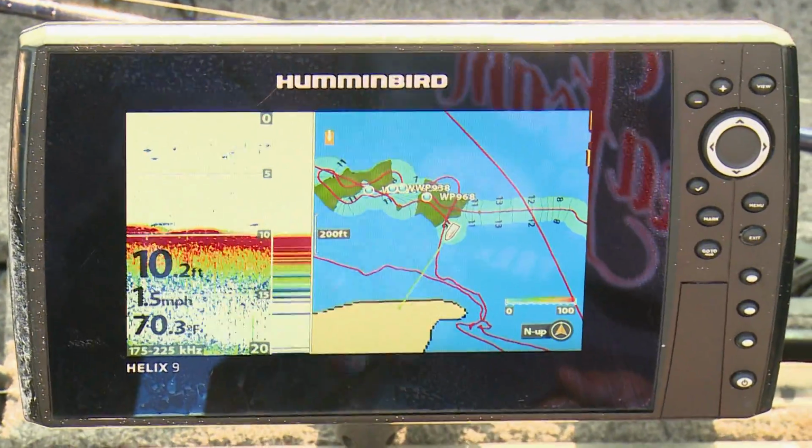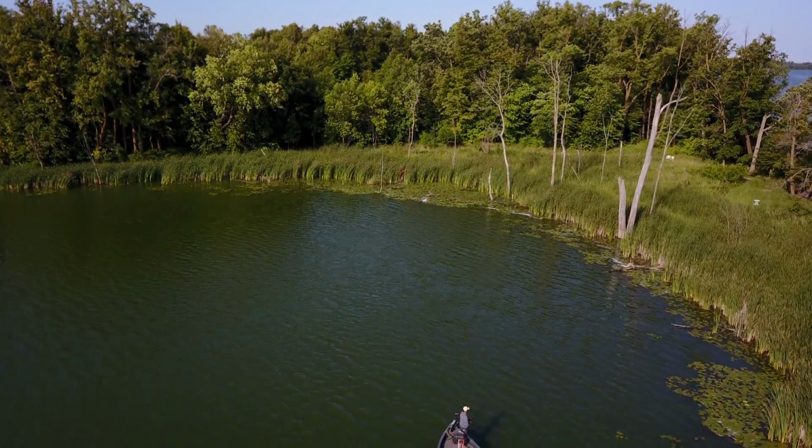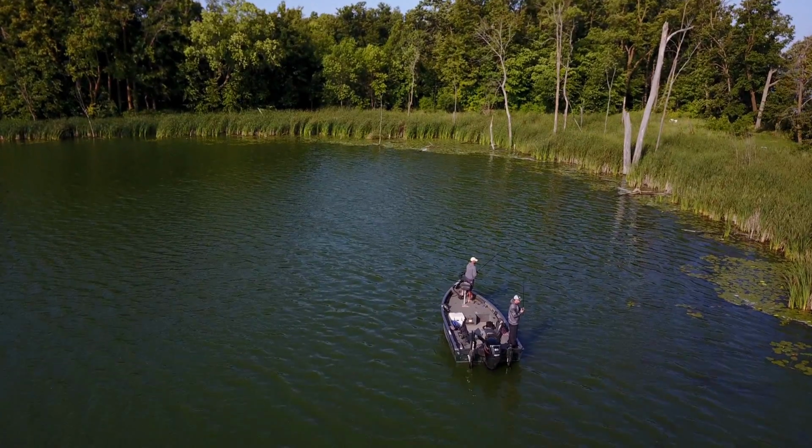So if you've got a unit that does AutoChart Live, it does more than just record depth contours. You can overlay vegetation and also the bottom hardness.